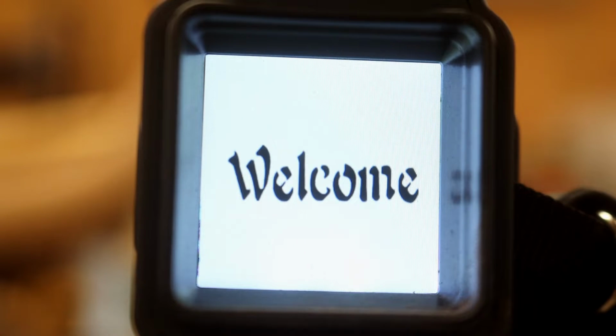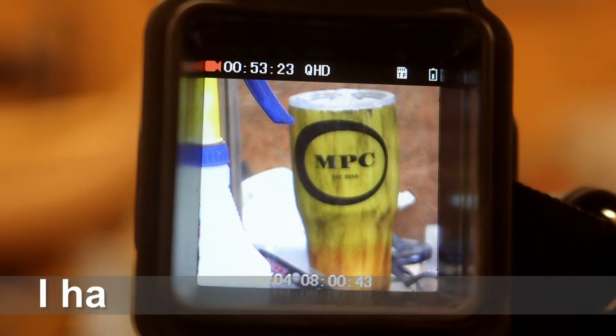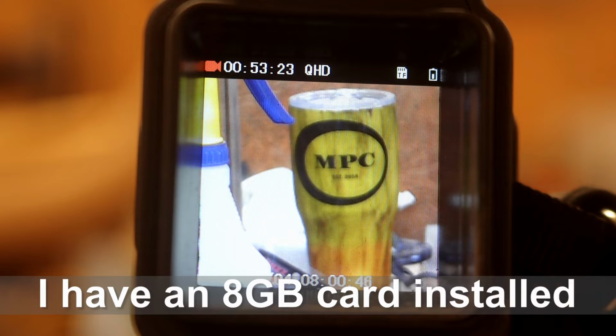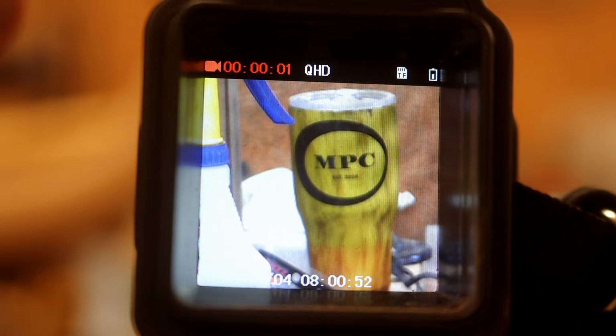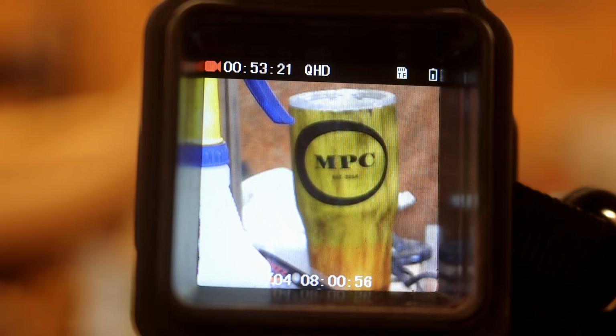Powering it on, says welcome. There are 3 modes. The first one I'm going to show you is the video. When you click the button on the top, that's the photo button, it starts recording. You click it off and it turns off, and now that video is stored.